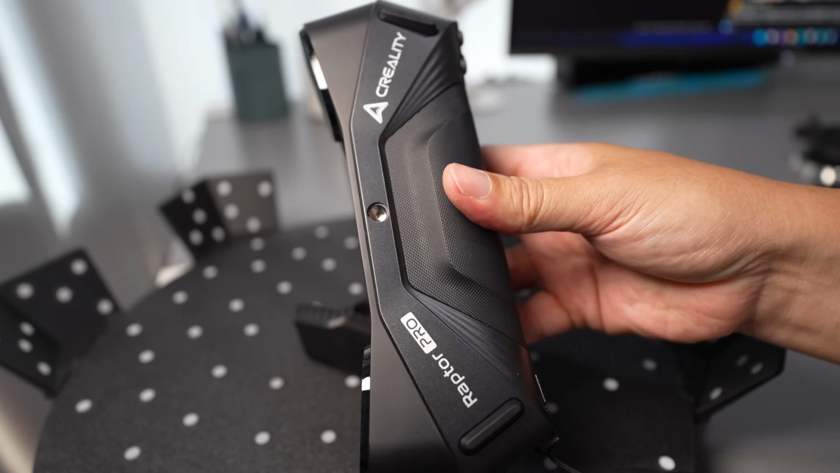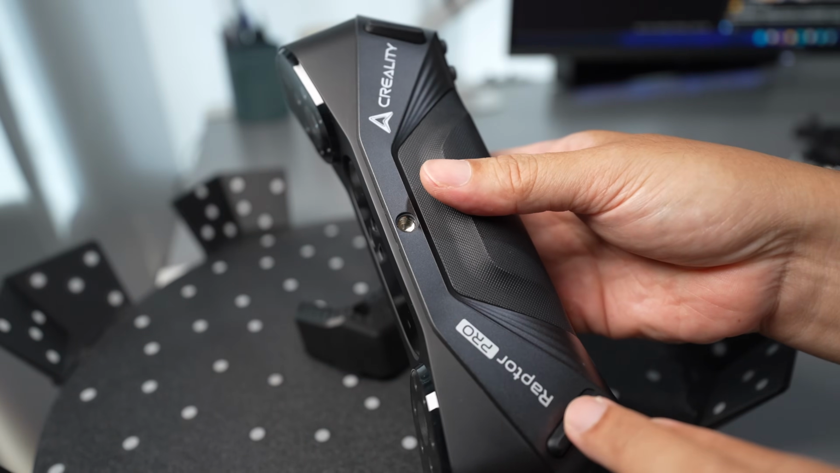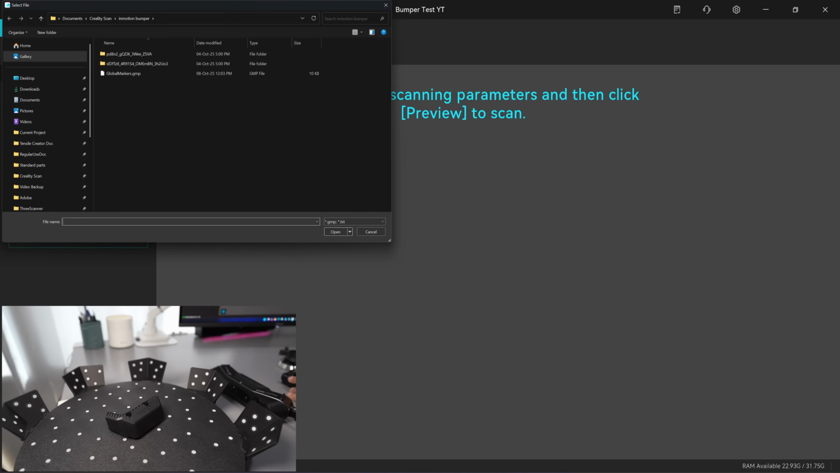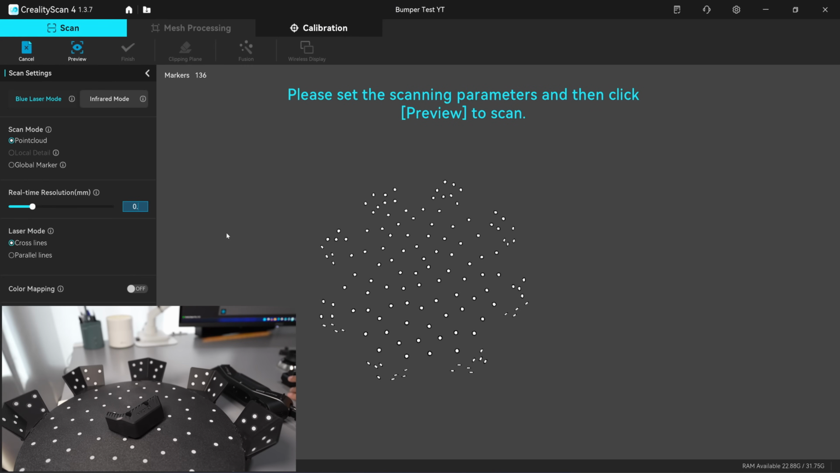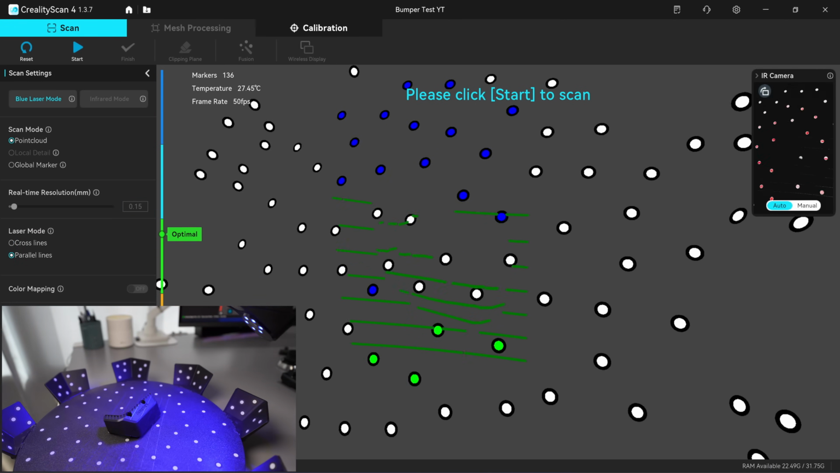Okay, start with the Laptor Pro in the 7-line blue laser mode. So you will get the same result as the Laptor original. Okay, so I'm going to start with the import global marker. I'm going to use 0.15 millimeter for the resolution because this part is quite small. Okay, so we use the automatic exposure for scanning this.